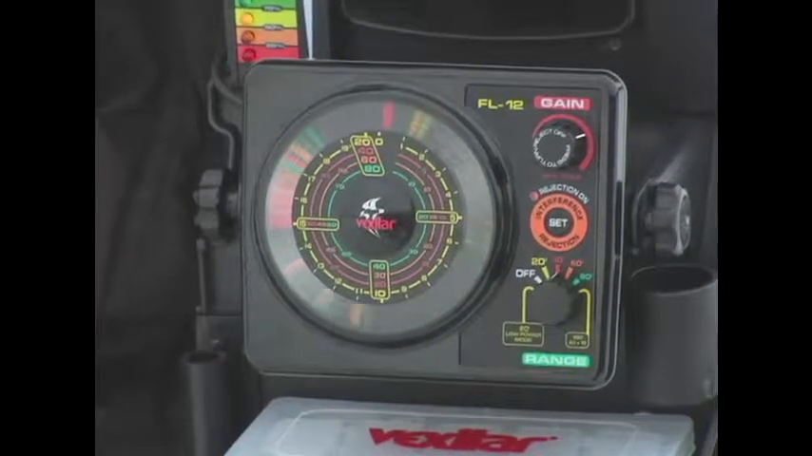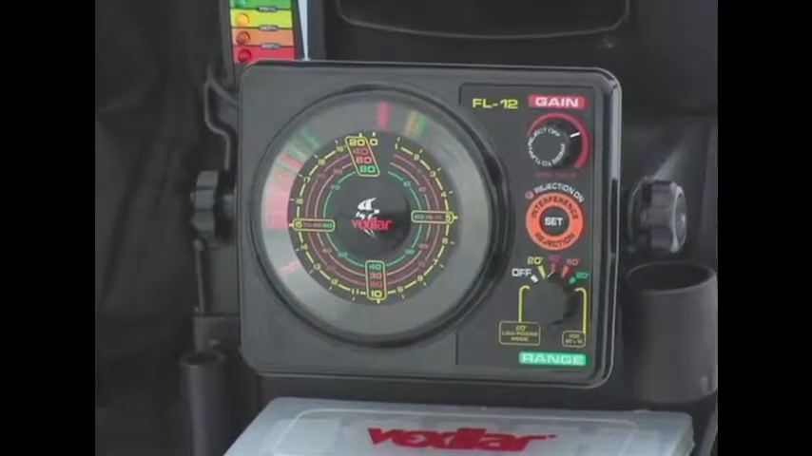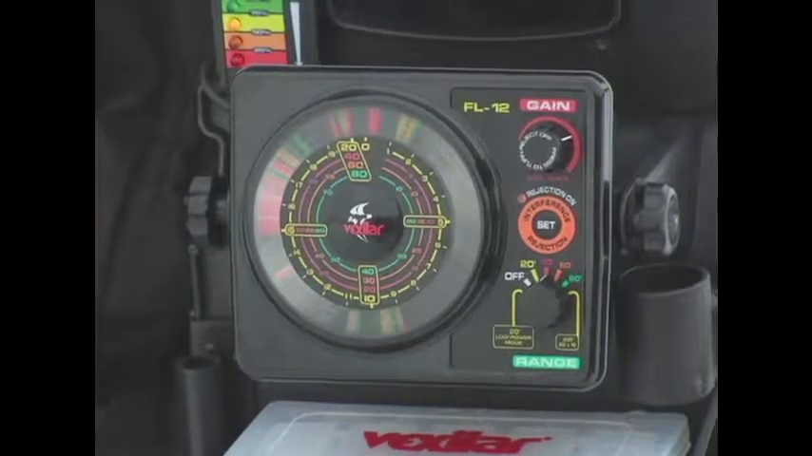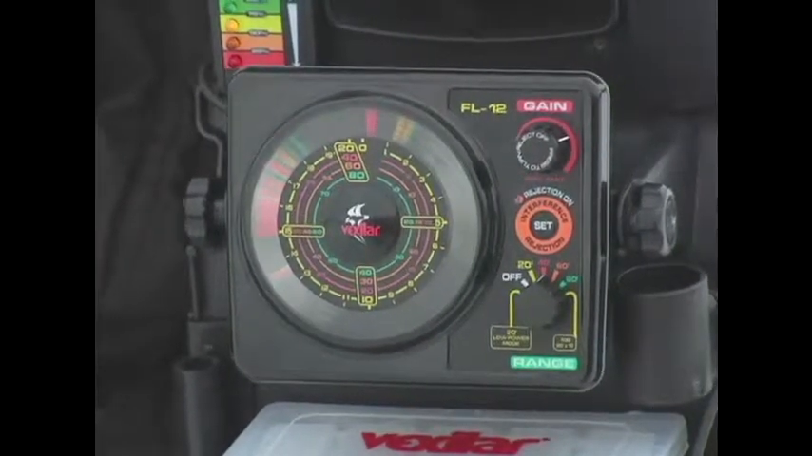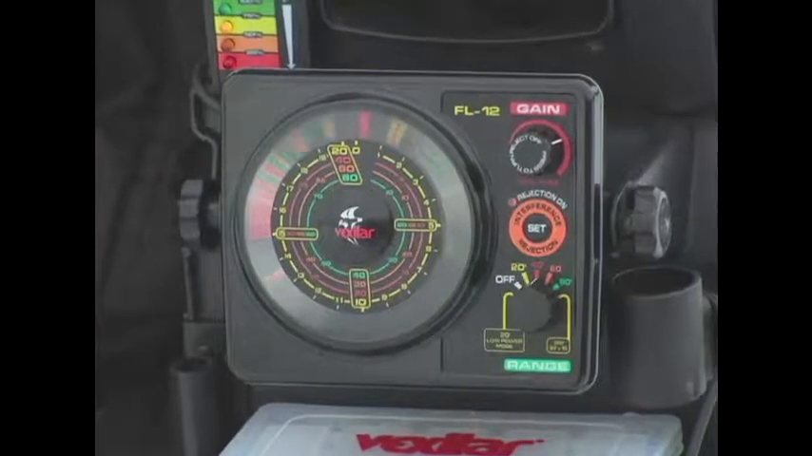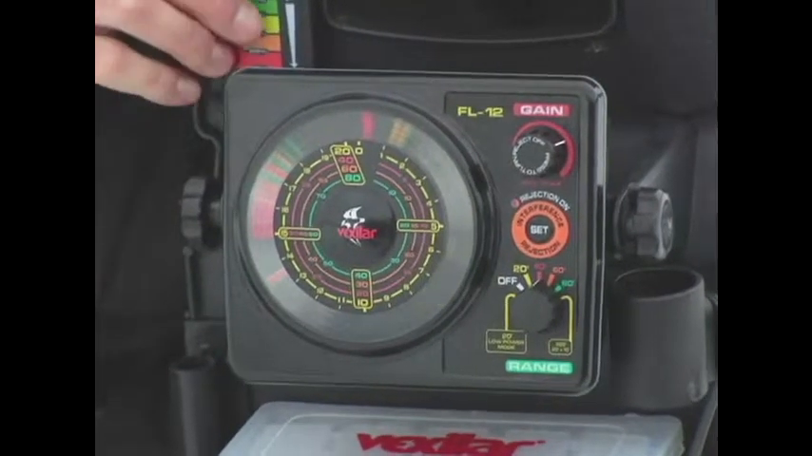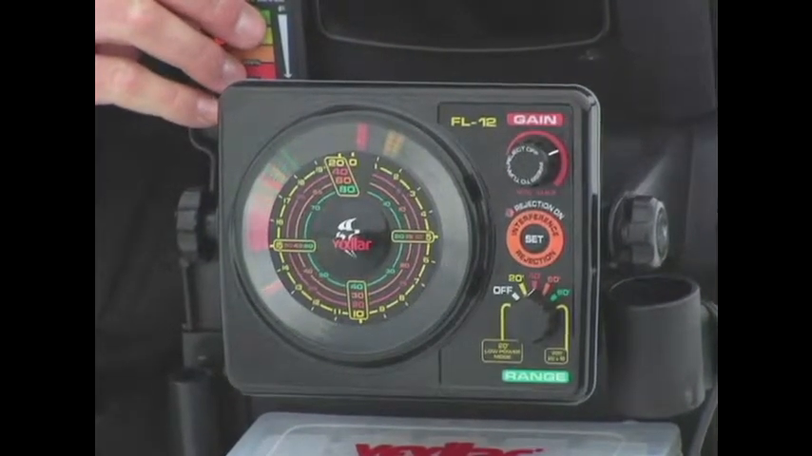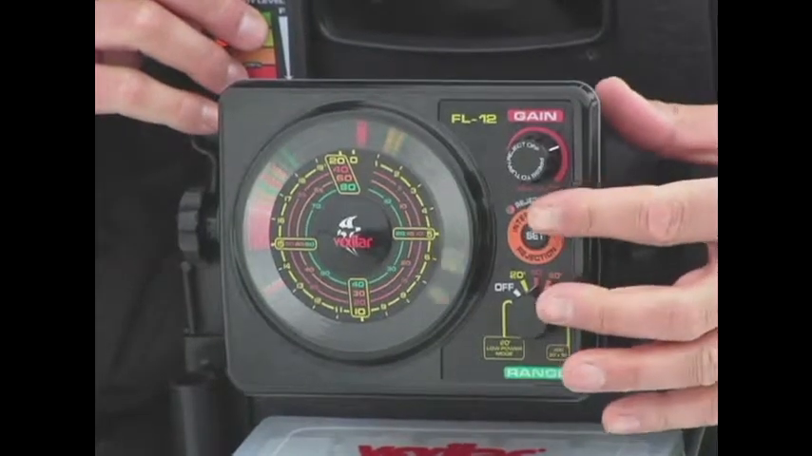Interference. This is a problem when you're fishing close to another sonar system outputting at 200 kilohertz. It doesn't make a difference which brand of sonar you use. The 10-step interference rejection found in your FL12 will knock out most of this crosstalk interference. That is what this center button is for.